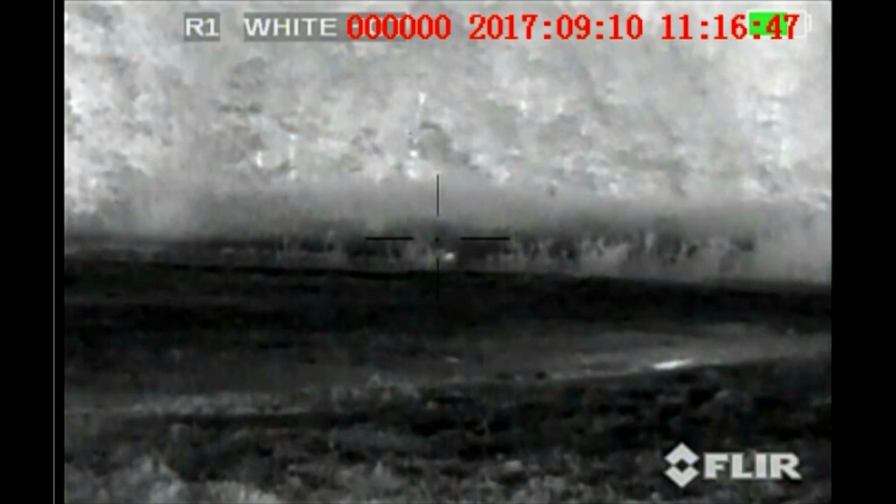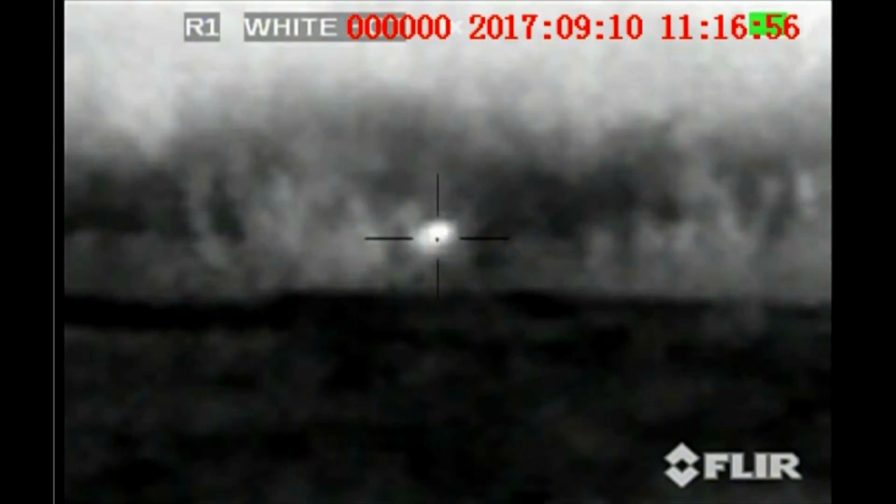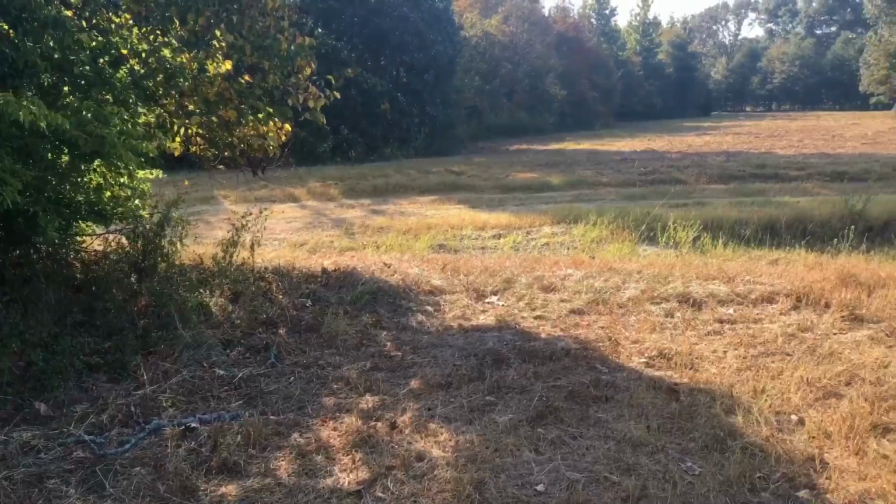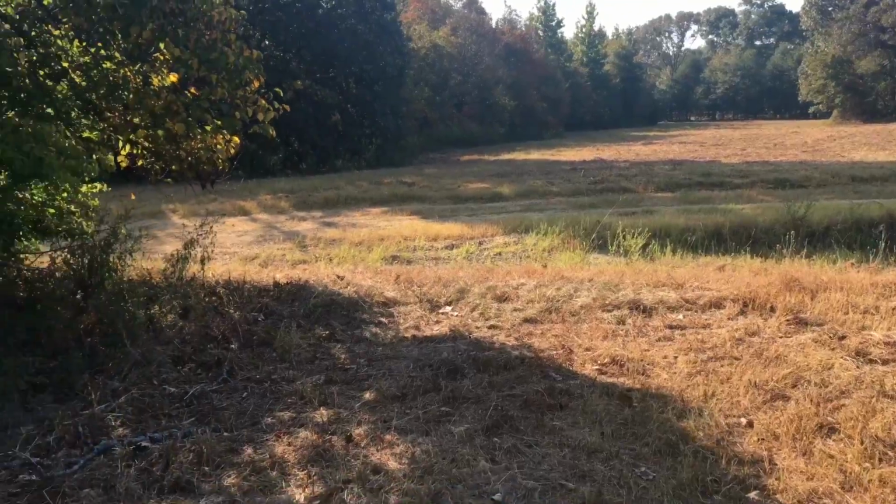In the middle of a hog hunt, this big cat decided to go on a hunt of his own. Now, I'd like to share a little history between me and this cat because this is actually the third time I've seen him, and every time 100 yards from my front door. The 3 times that I've seen that big cat in the last, I'd say 8 months, have all 3 times been in this area.